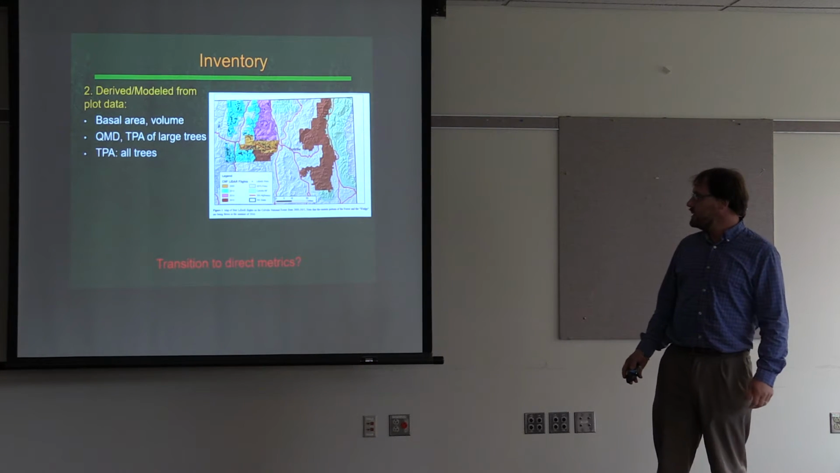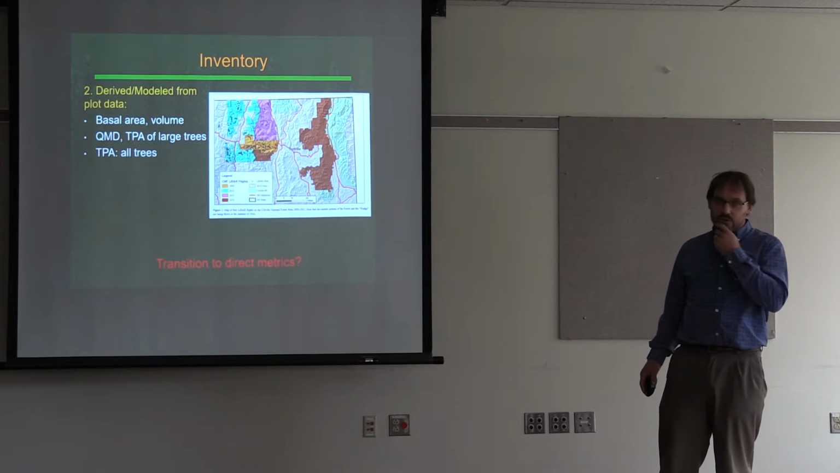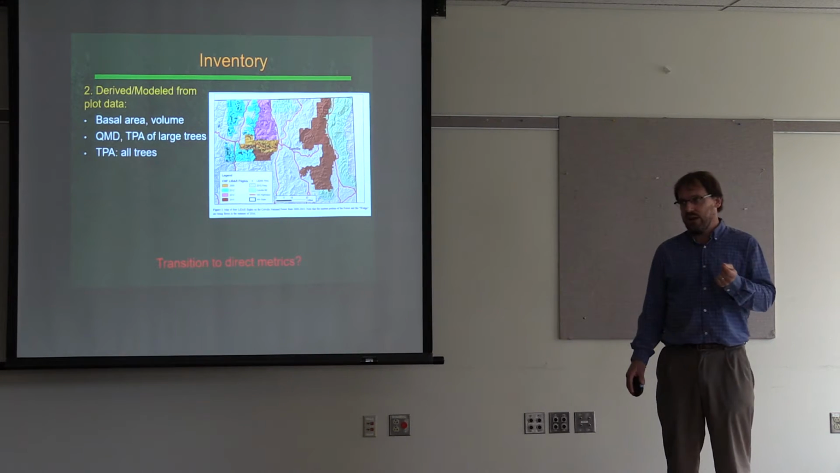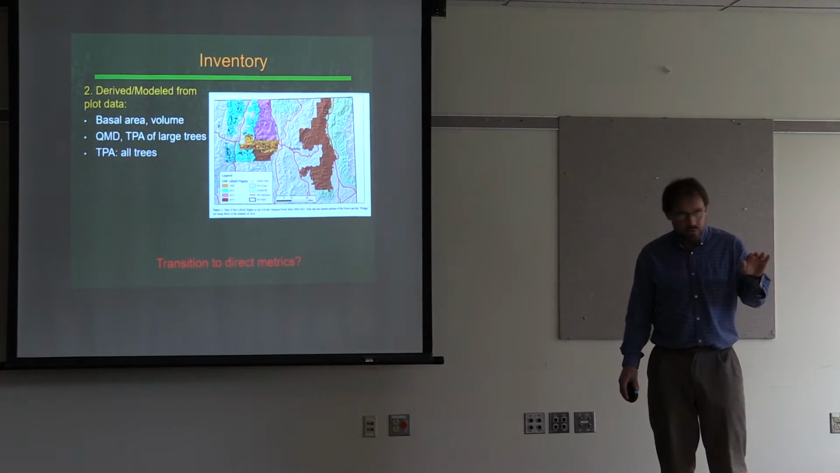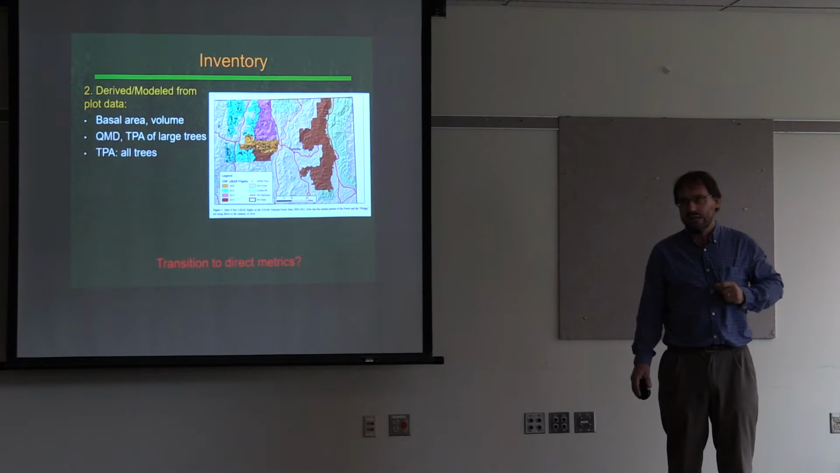This is from the Colville National Forest where we're doing work. So what I've really tried to do and think about is, whenever I can, use direct metrics. It takes a little bit of a shift in thinking, from just focusing on the boles of trees to thinking about trees more in terms of height, right?